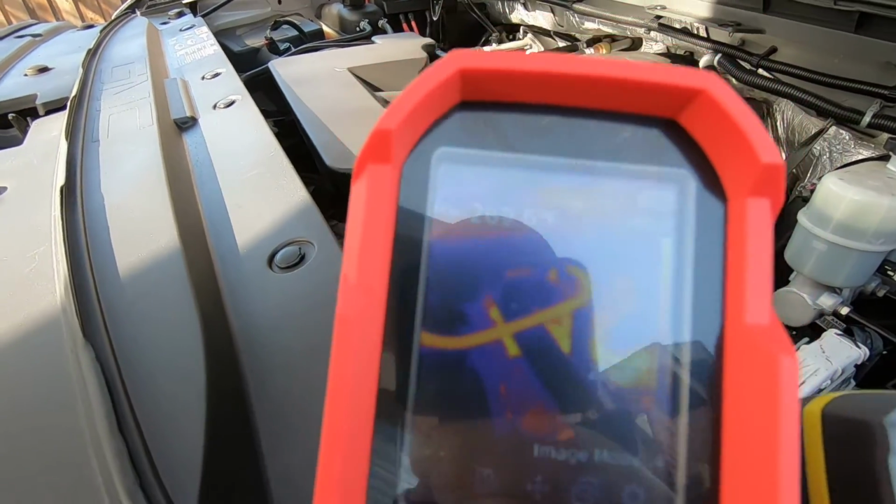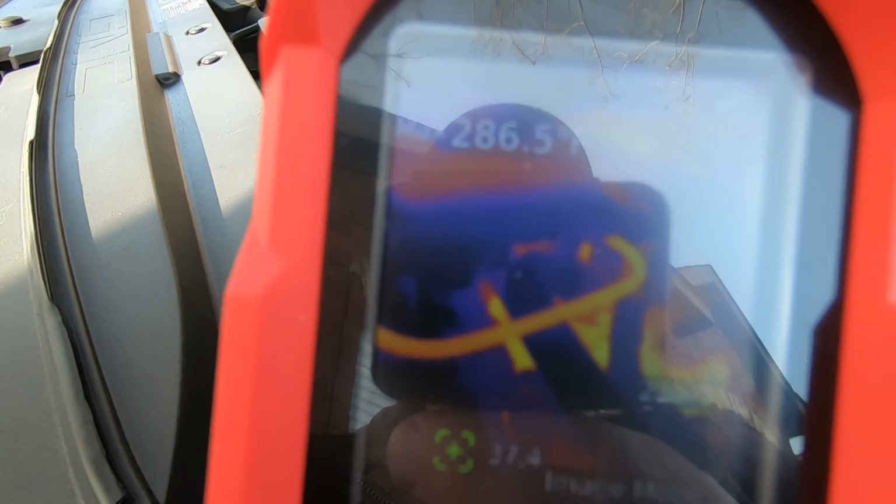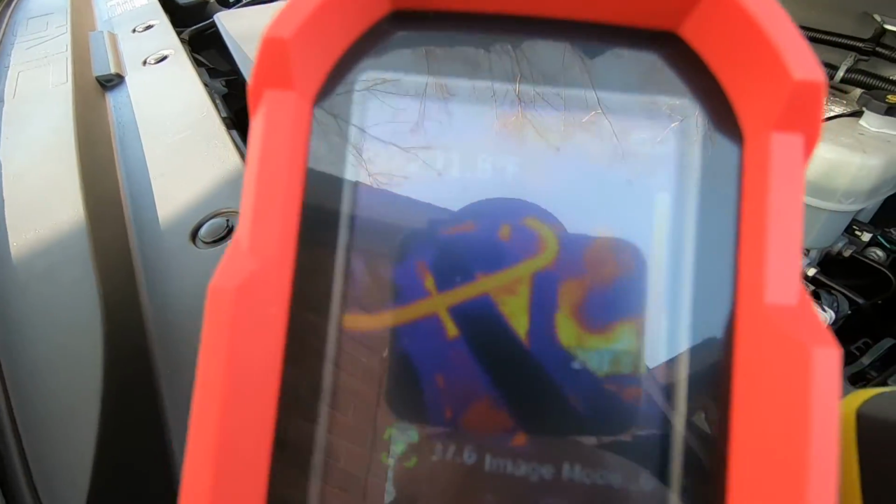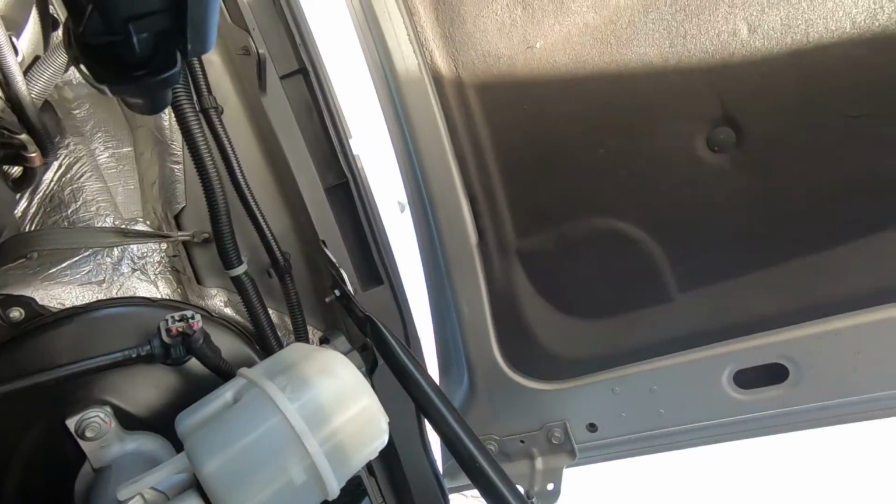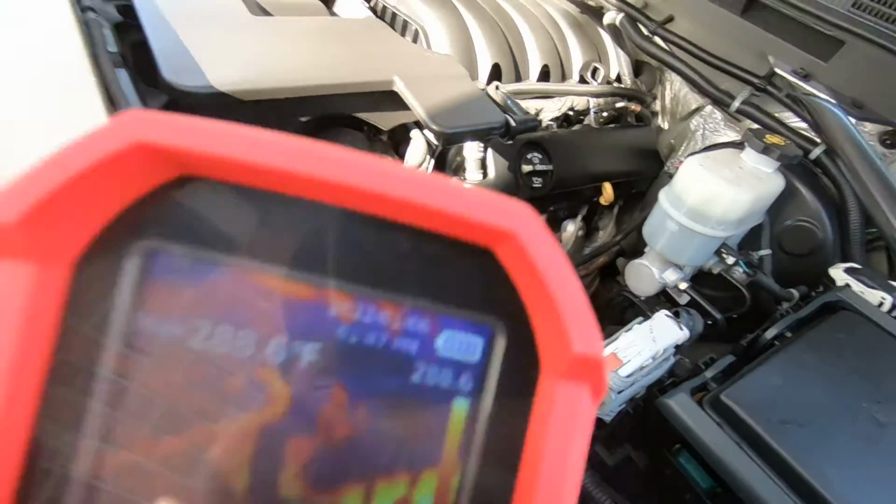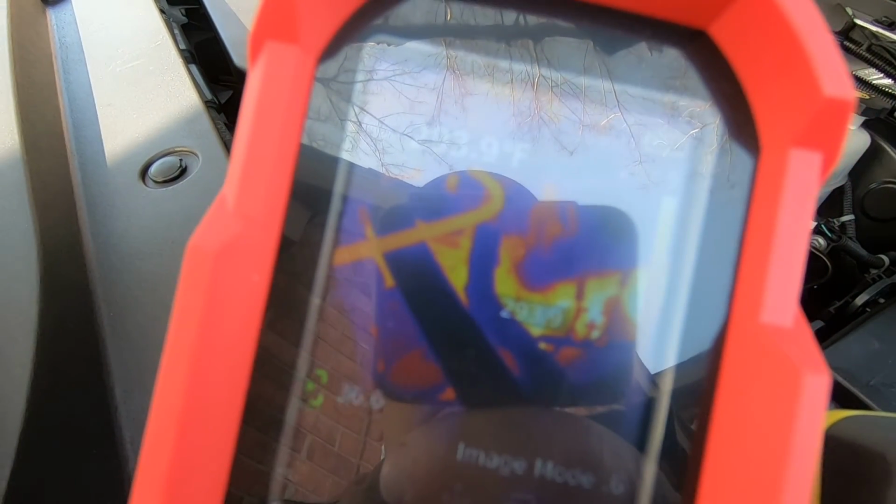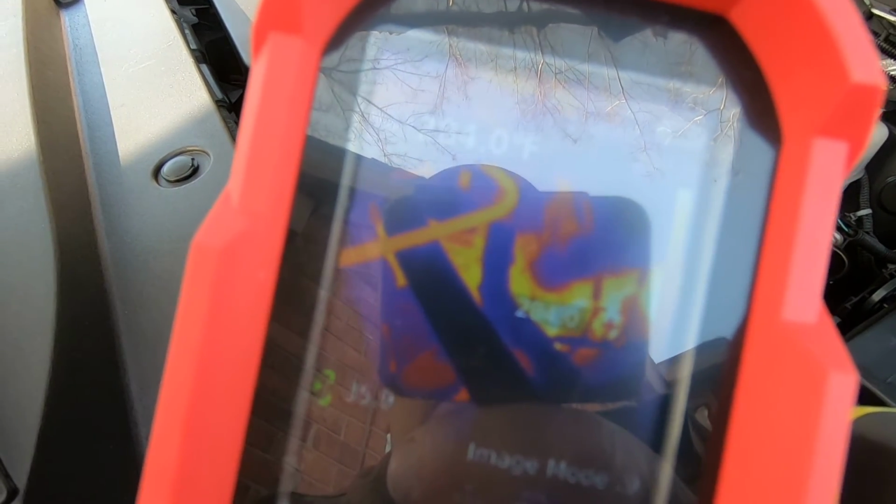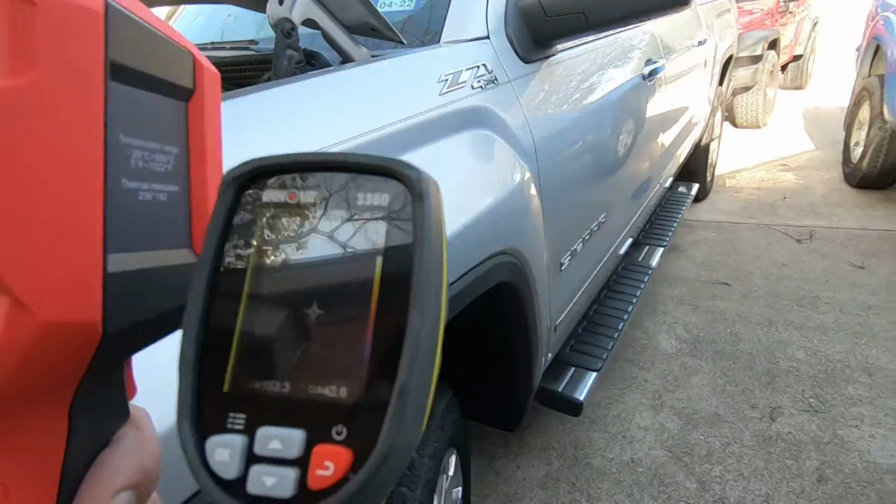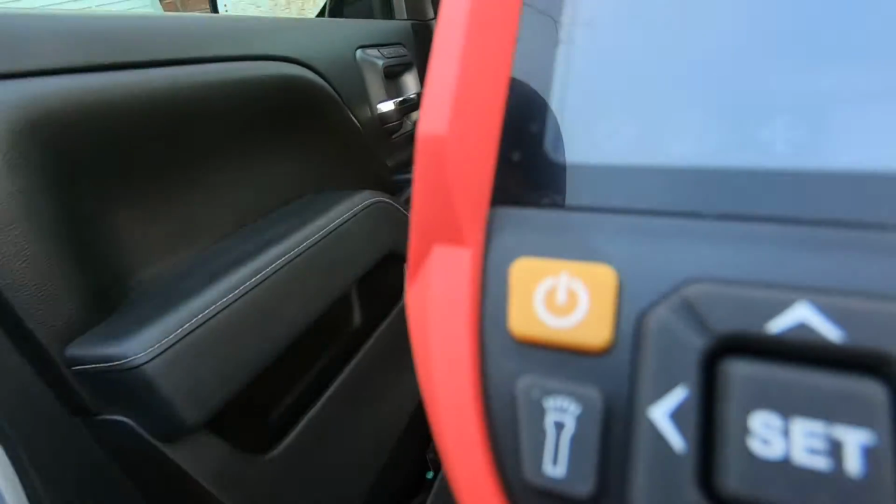Got a coolant hose right there that's putting out some heat. So you can see that the coolant is clearly flowing through that hose there. The thermostat hadn't opened, so you can see the dark hose. I think you can see it. It hasn't started making any heat yet. So we're going to go into the GMC because this is another place where you can start troubleshooting.